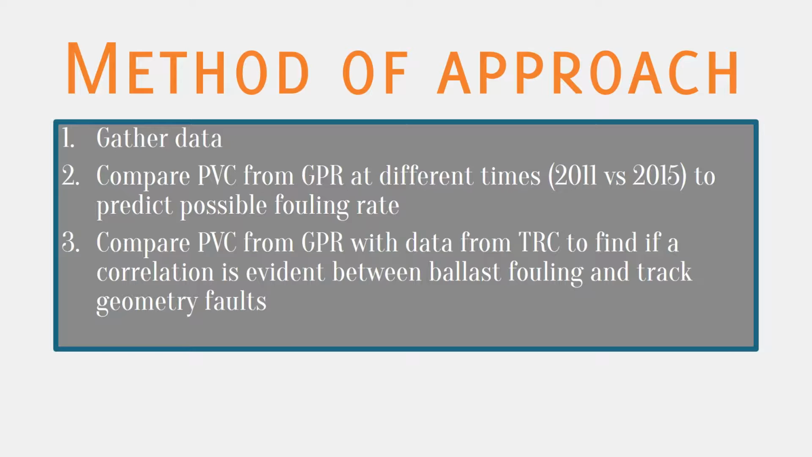Step 2 was to compare the PVC outputs from the two sets of GPR data in an attempt to calculate the rate of contamination of the ballast. Following that, a comparison of the track recording car and PVC outputs was made to give insight into whether the ballast fouling and track geometry had any correlation according to the two means of track monitoring. It could also suggest whether the track recording car could be used on its own, or whether the GPR was necessary to come to a conclusion on the track condition.